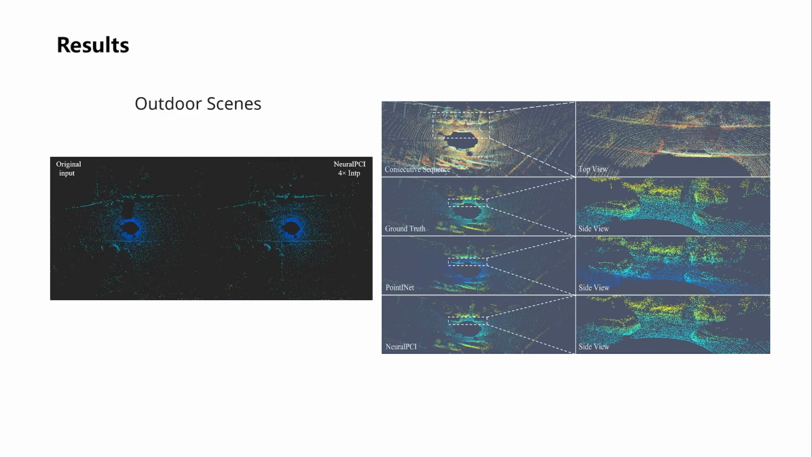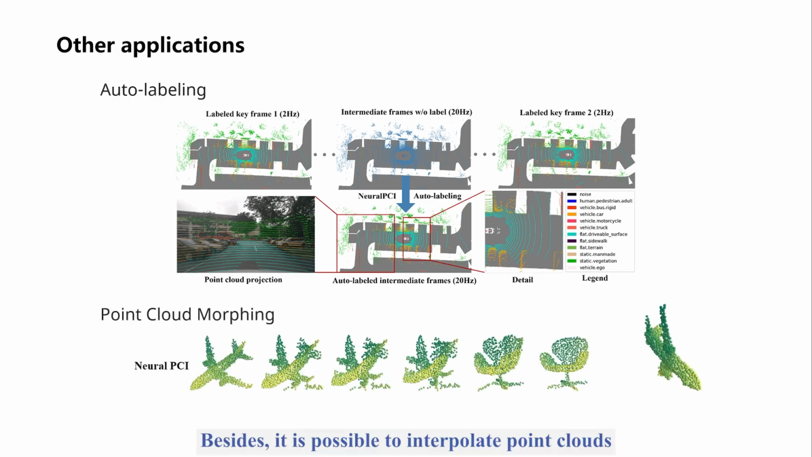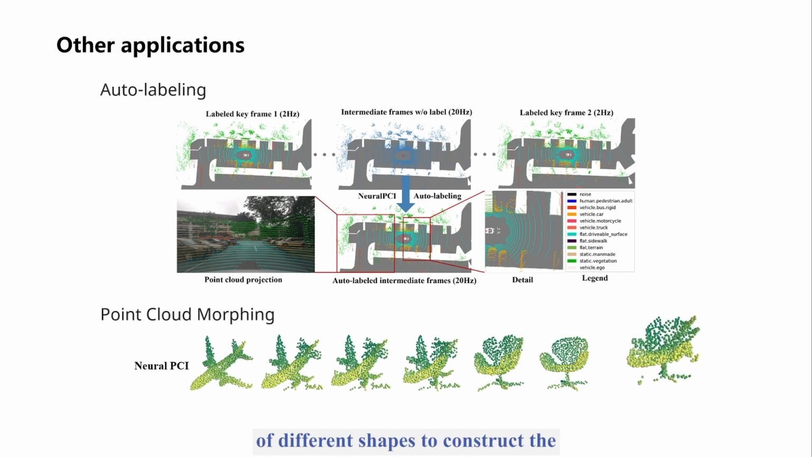Beyond the interpolation task, NeuralPCI can also be applied to many other fields. For instance, we can input the keyframe with labels into NeuralPCI to obtain the interpolation frame, which inherits the labels, and then assign the label via KNN to the realistic point cloud frame for auto-labeling. Besides, it is possible to interpolate point clouds of different shapes to construct the process of point cloud morphing.